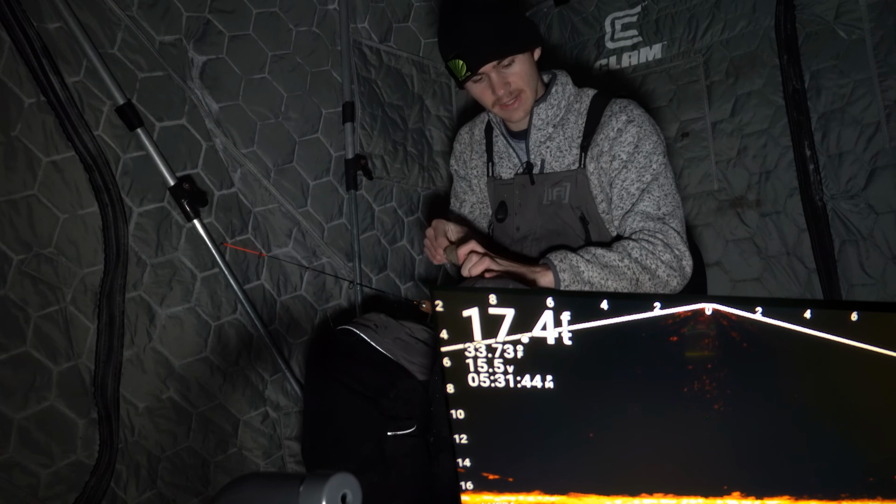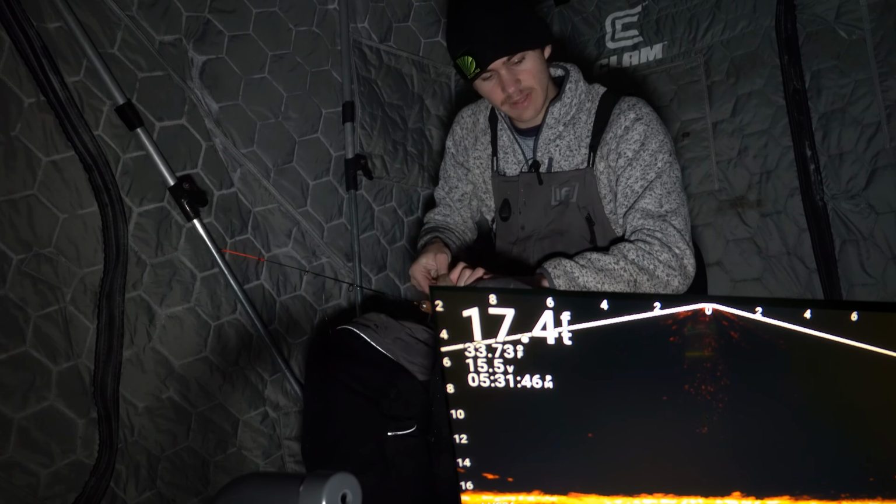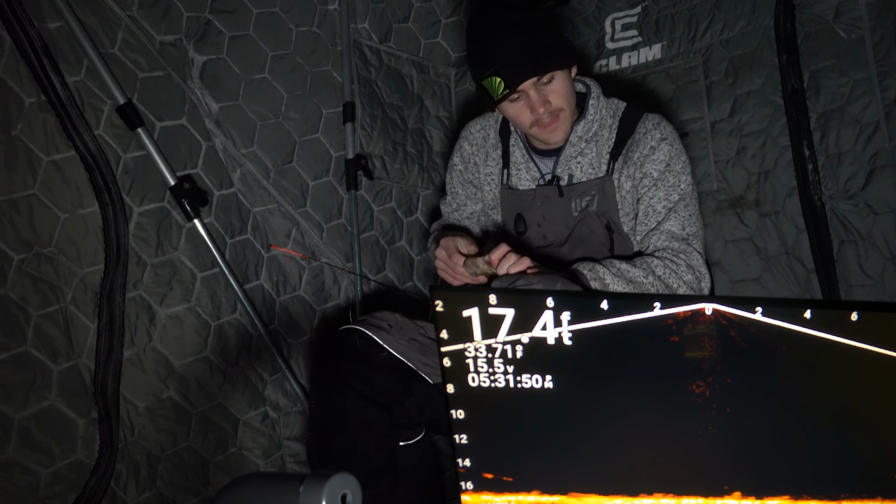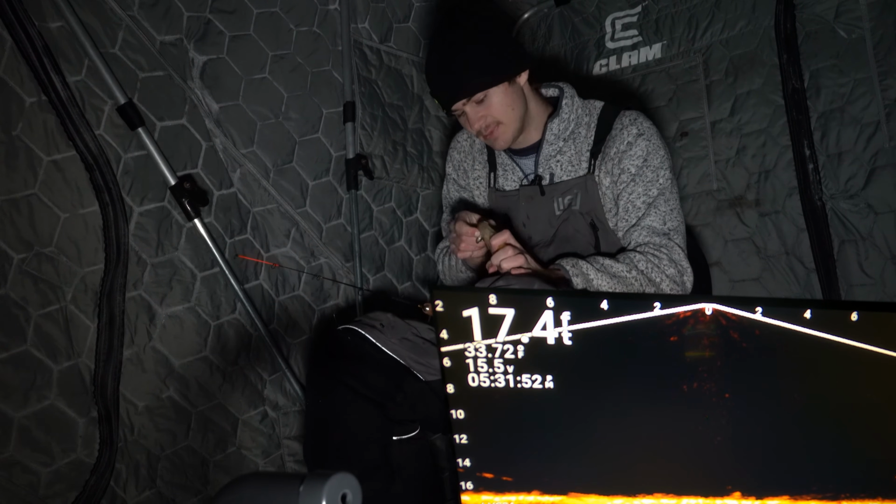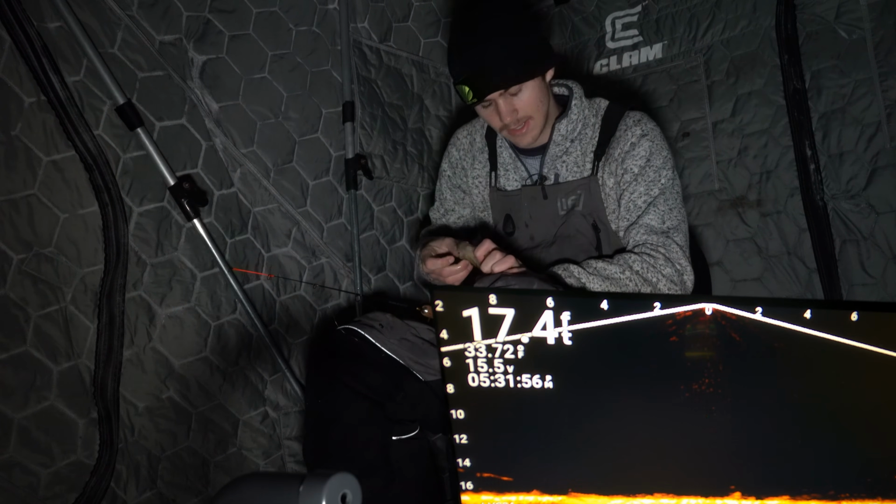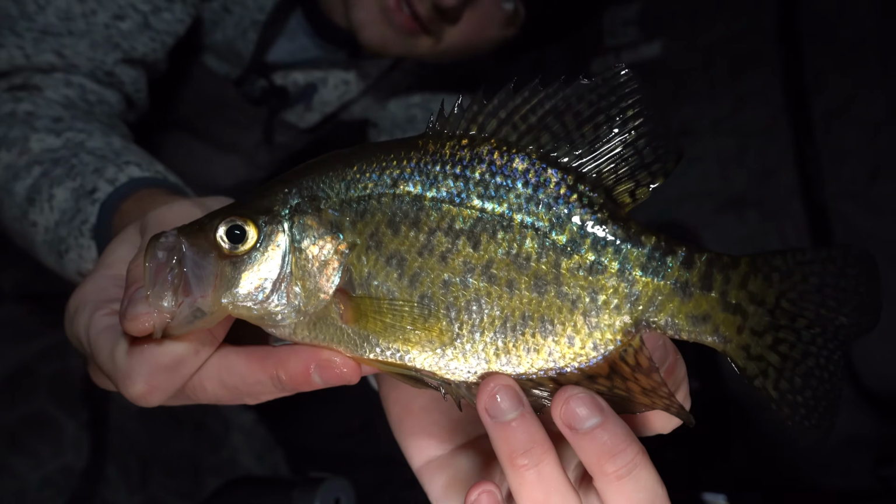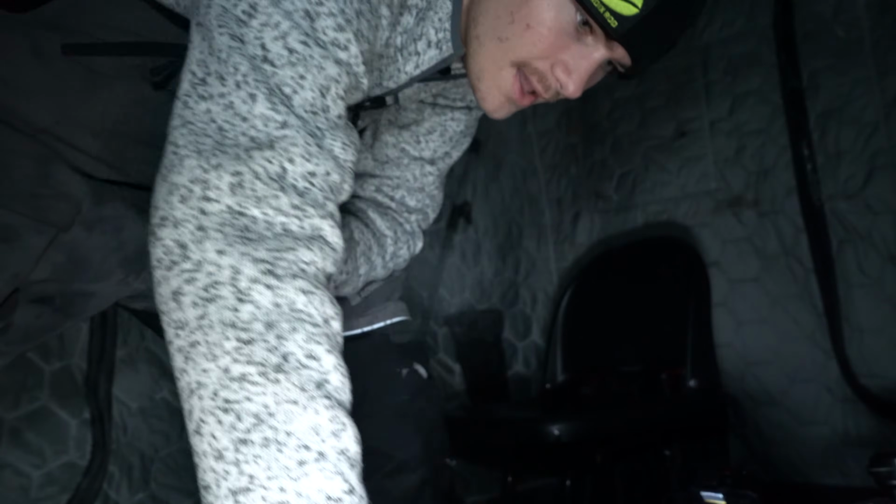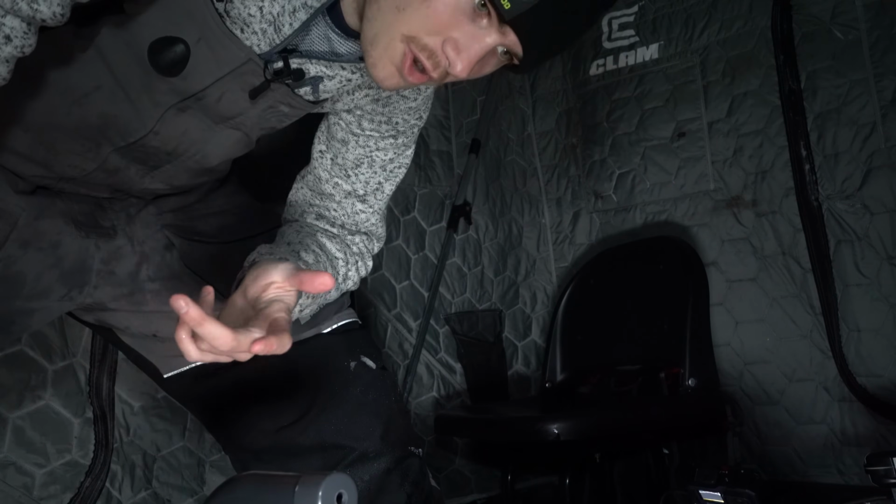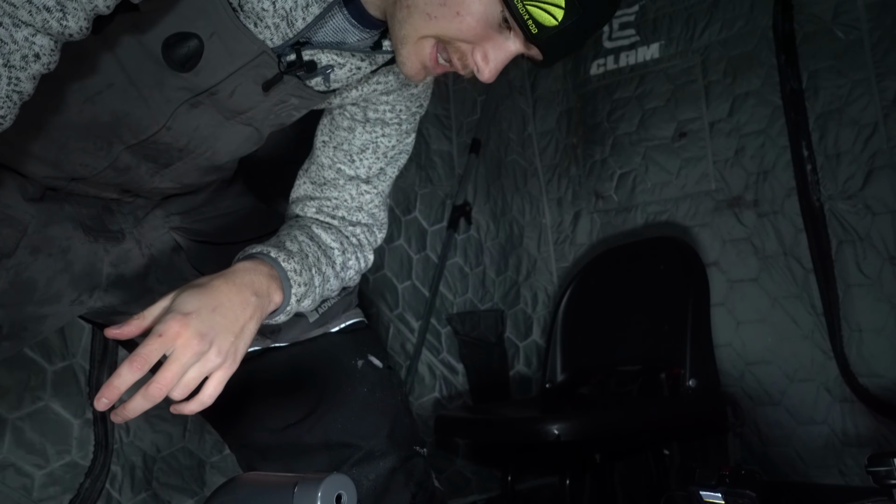A lot of crappie tonight. Usually it's more walleye than it is crappie, but you aren't gonna see me complaining. I'm having a good time. This might actually turn into a crappie fishing video and not a planned walleye. Here she is, guys. Nice little fish. Another about 8-incher. I tried to put him in my other hole, but he went down the same hole that he came up. That's all right. I gotta turn my heater back on.